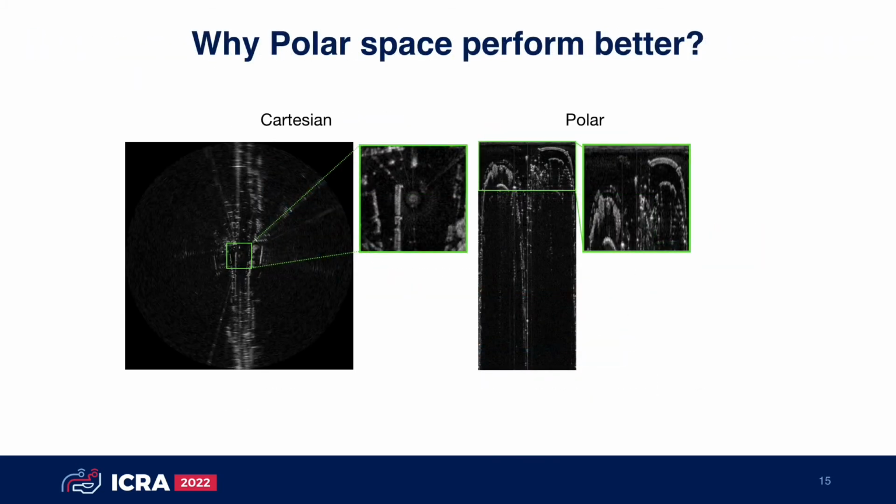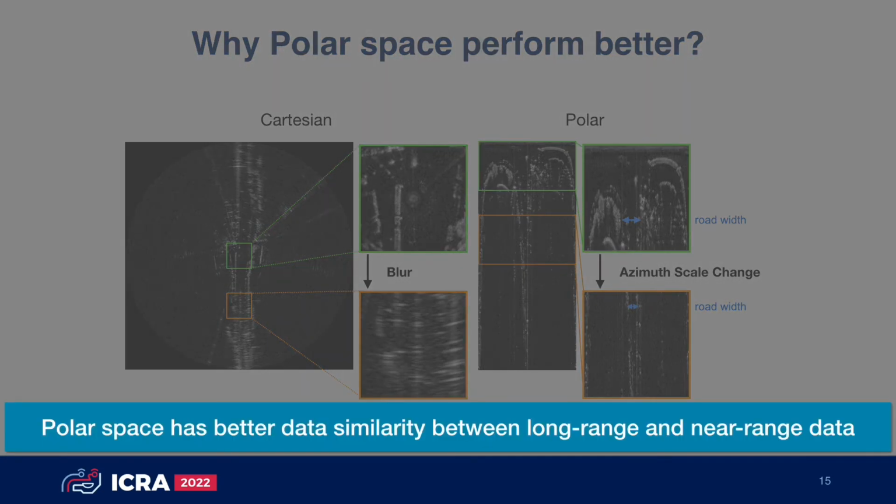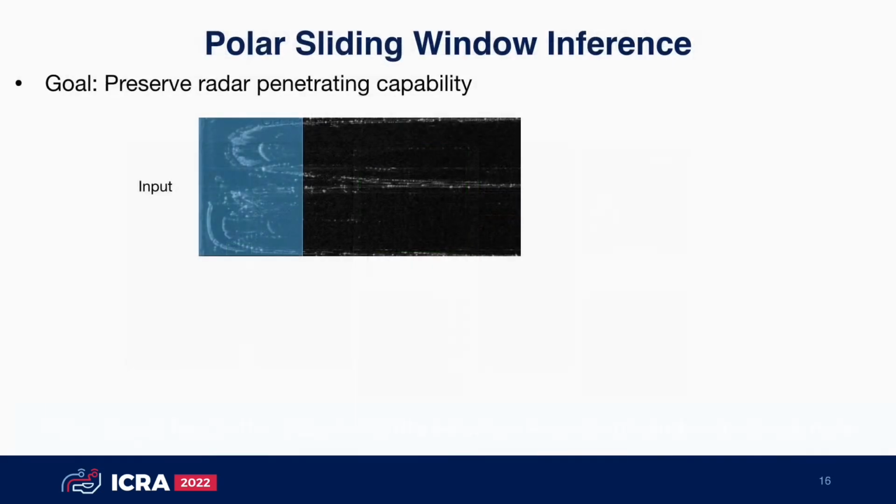We suggest this is because the data dissimilarity between near-range and long-range data in Cartesian space is blur and shape change, but in polar space is only scale change in angle axis, and UNet is more resilient to scale change than shape change. To preserve radar penetrating capability, we propose the sliding window inference.